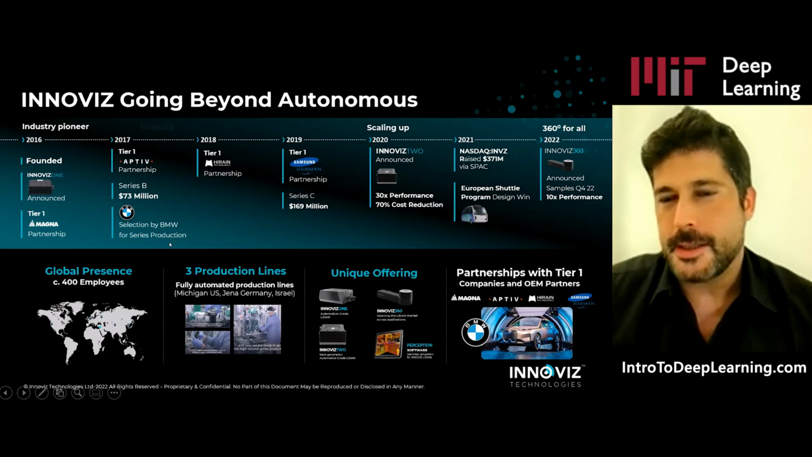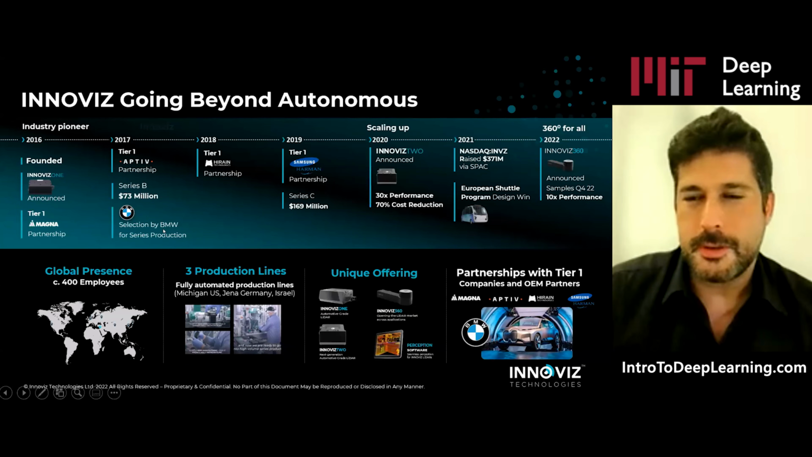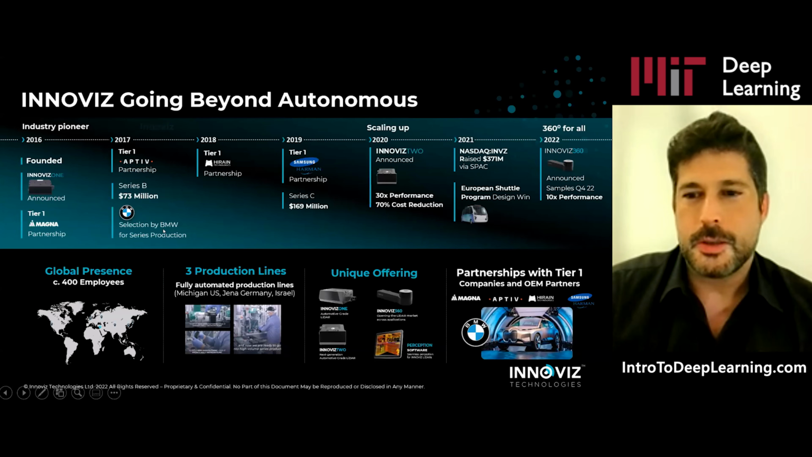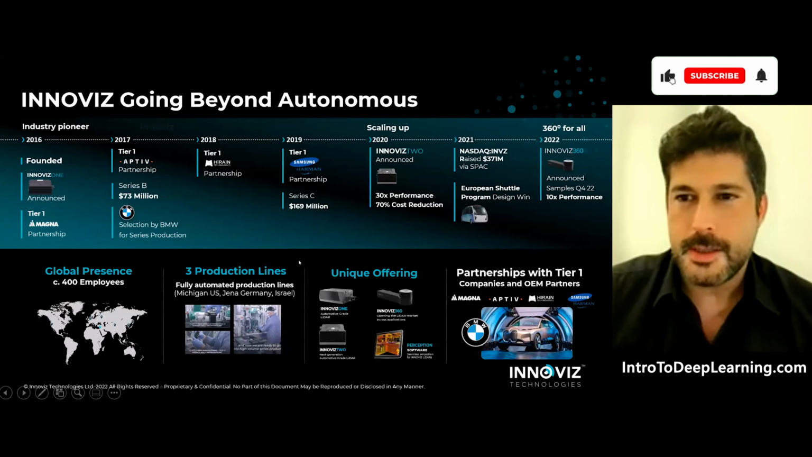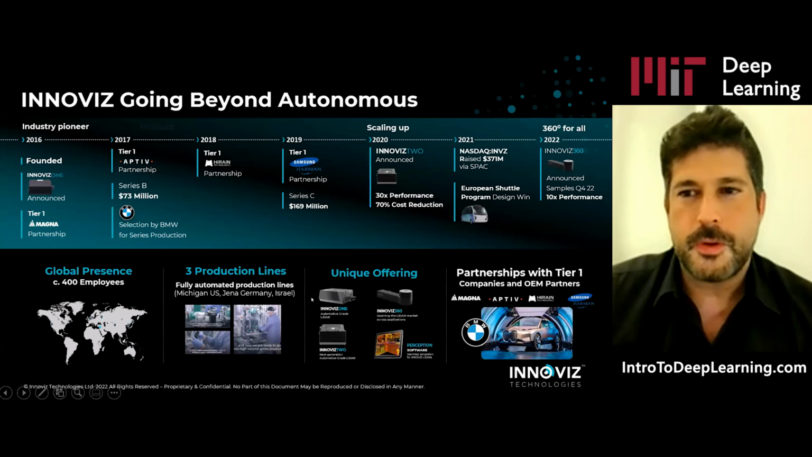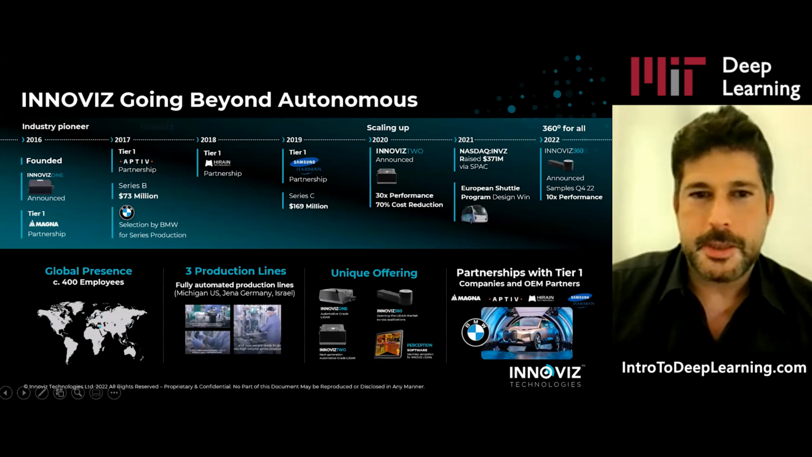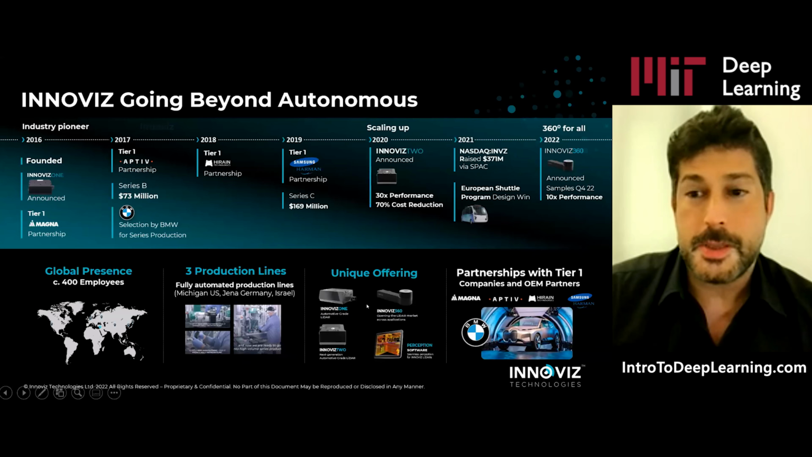Innoviz is developing LiDARs for autonomous vehicles. We're very active in automotive, trying to pursue autonomous driving level 2, level 3. We have several products that we offer to the market, but today we're going to focus on two main topics. One of them is about what our car makers are trying to achieve in developing autonomous vehicles and how we're helping them, not only with the LiDAR, but also with the perception software. That's something that Amir will cover.